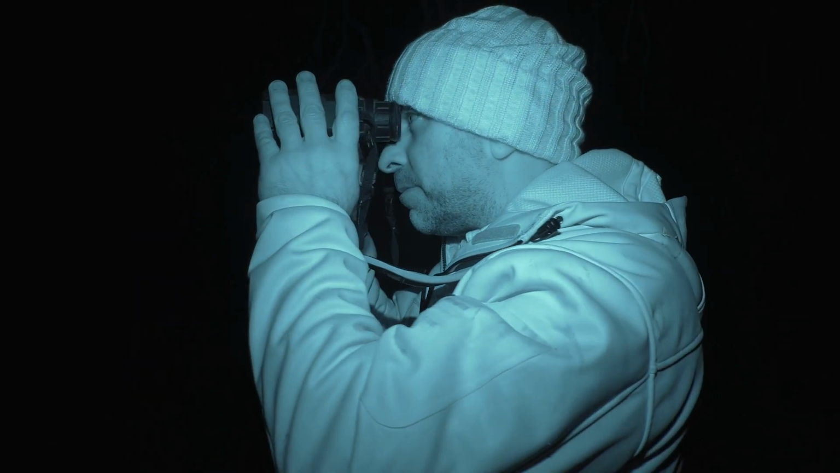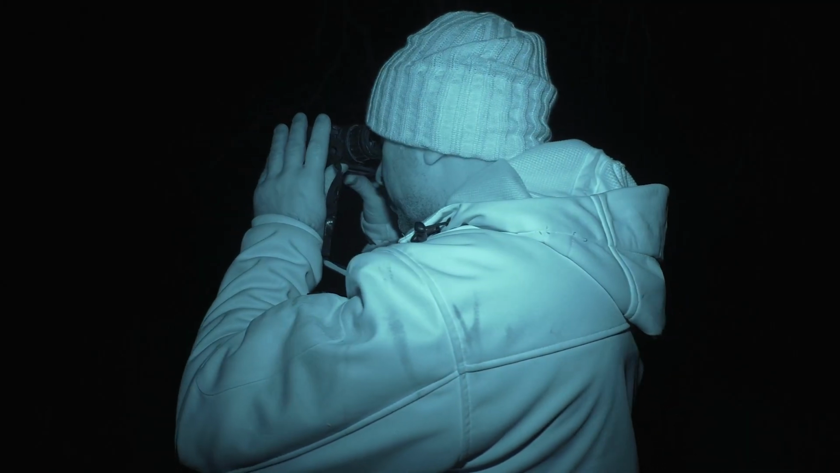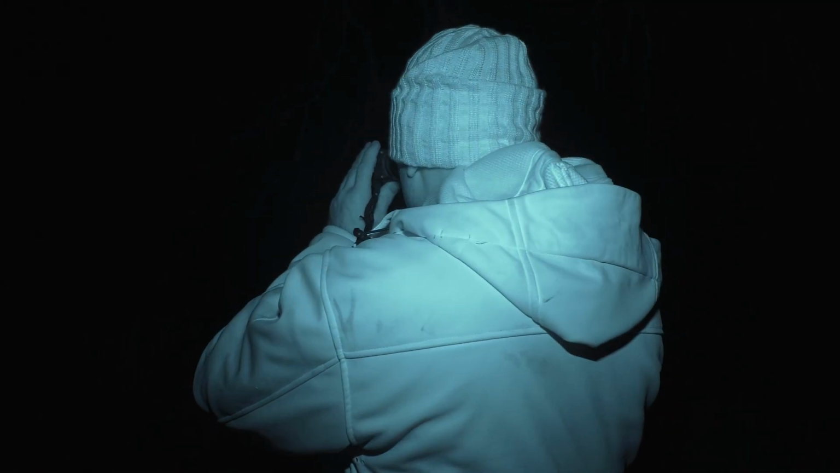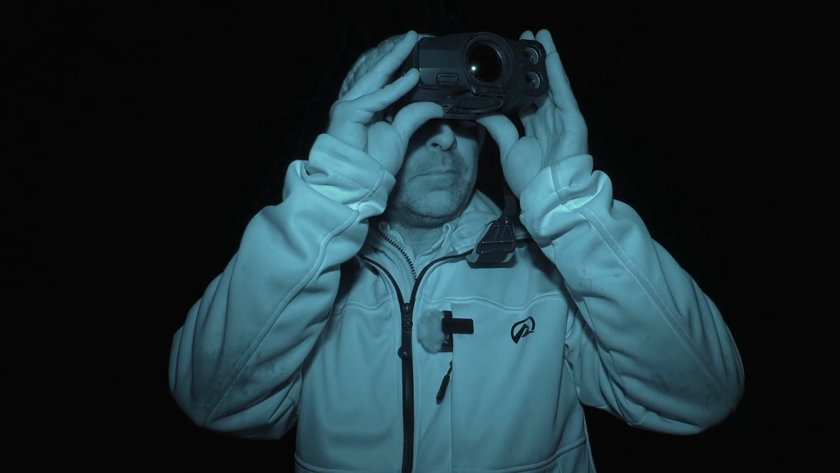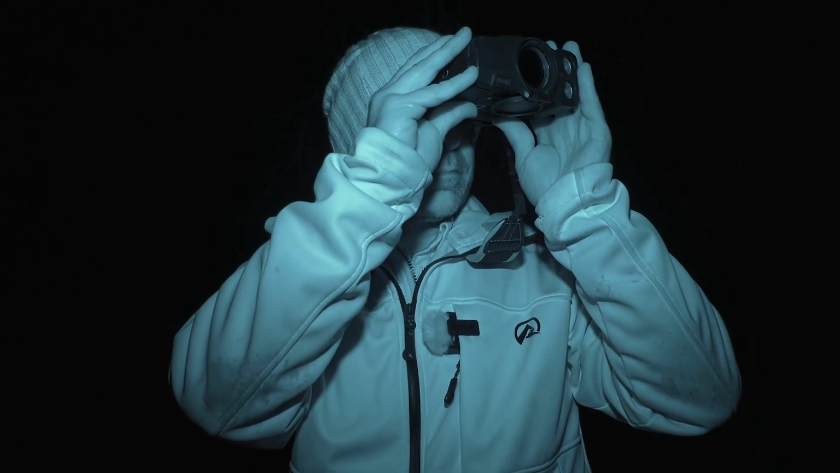Just see another fox go just up the bank there to the houses behind me. So there's definitely one or two about. I think I might put the caller out, see if we can put them out to this field.